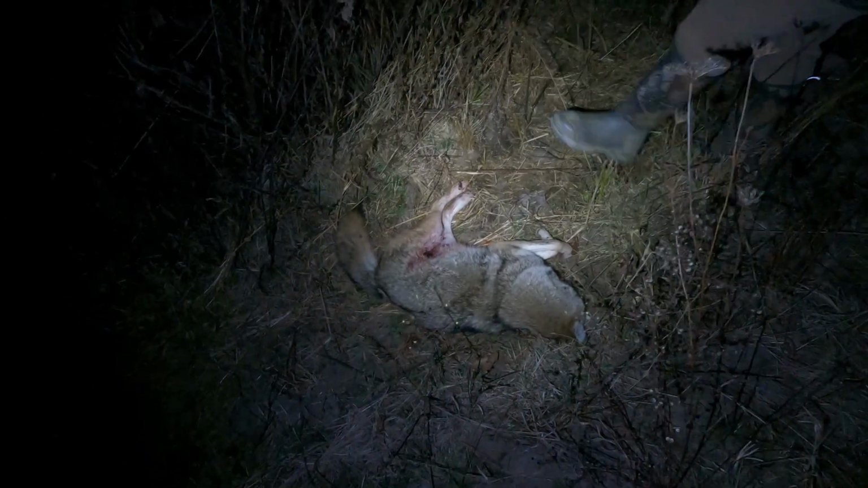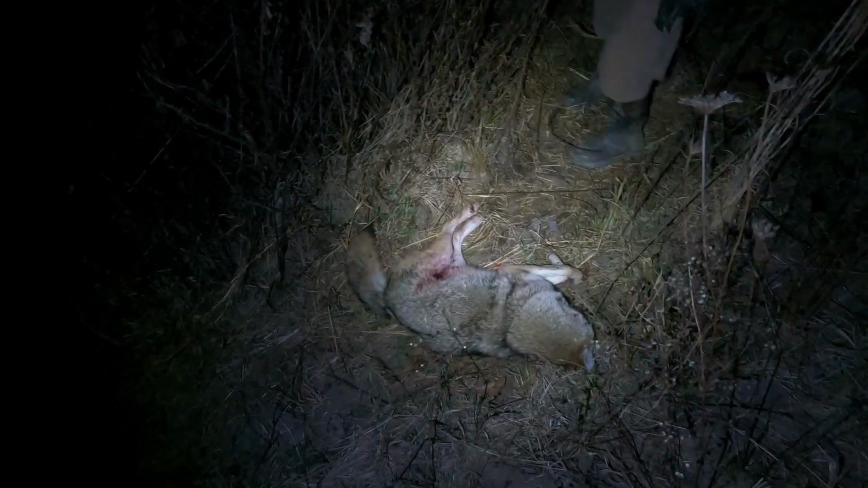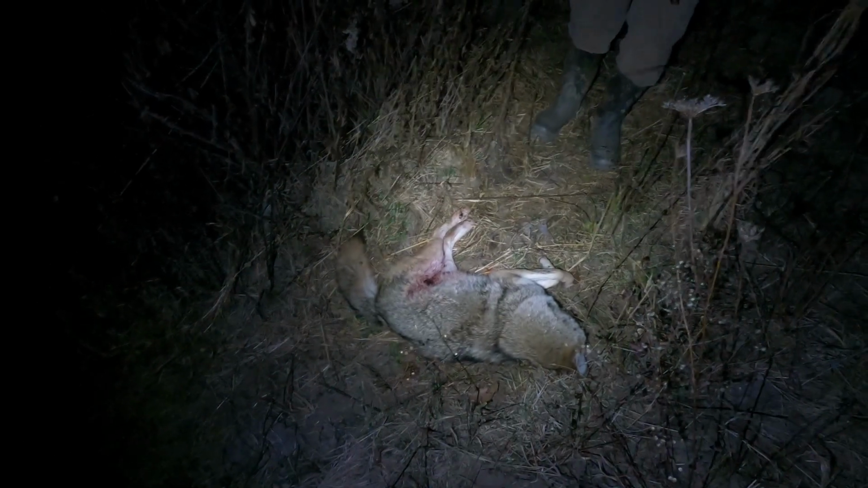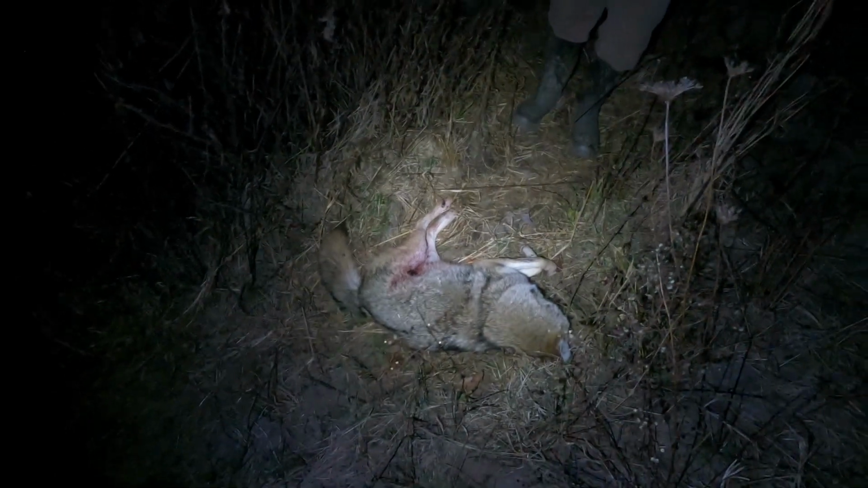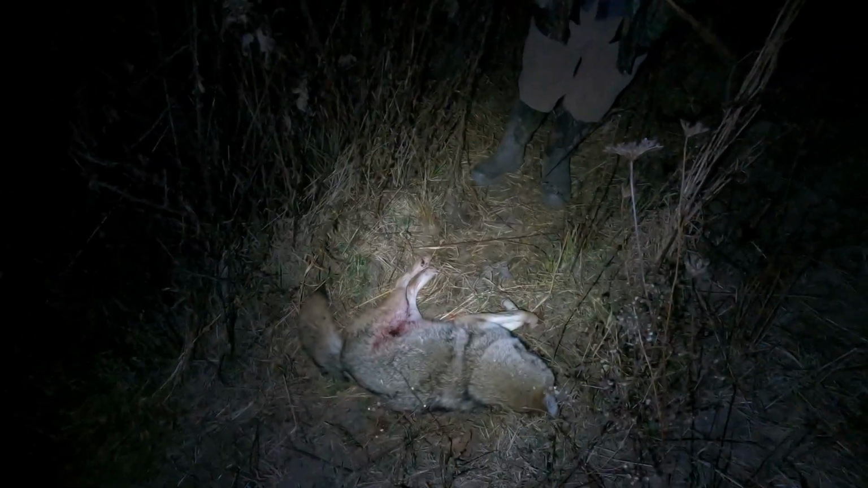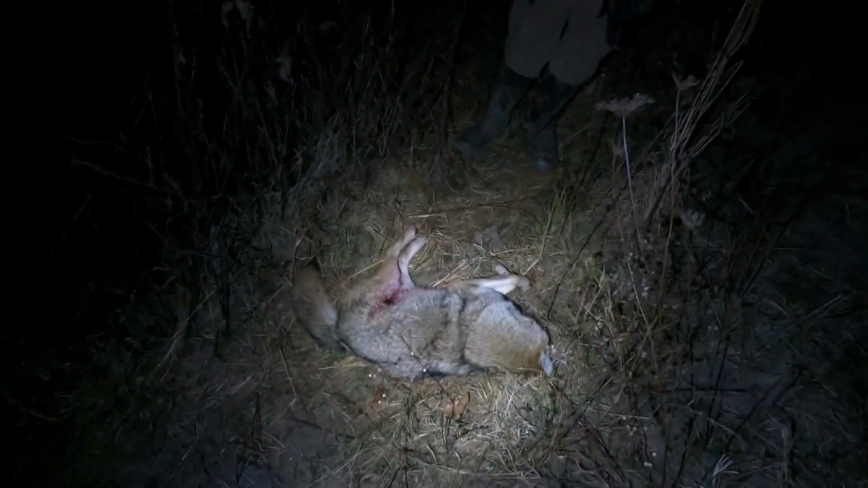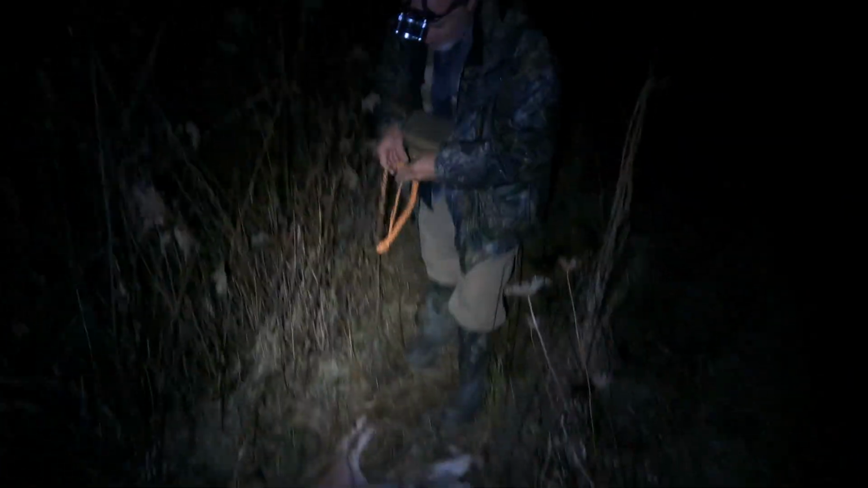498 yards. I mean, maybe not running, but moving. Loping. Yeah, it was moving. The first shots confused the crap out of them, but they was just moving all around. That's crazy. Wow. Good shooting, Dad. Thanks. Well, things got a little western real quick.